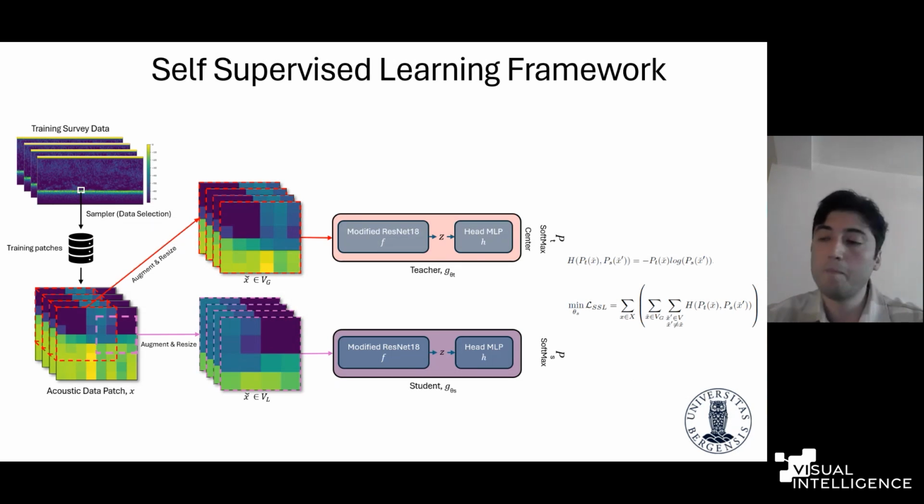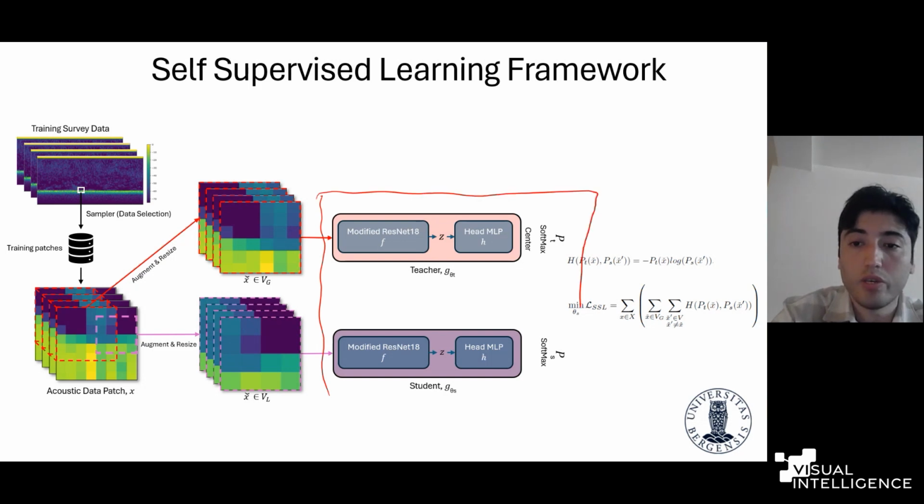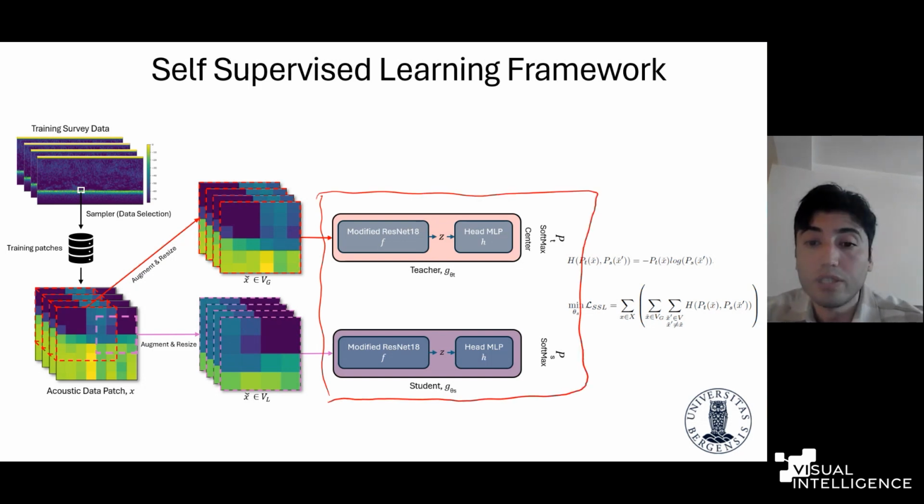And our proposed solution to address this research question is our self-supervised learning framework here. This framework consists of two identical neural networks, teacher and student. And this idea is based on the DINO model, which was first proposed by Facebook AI Research in 2021. In this model architecture, we have two identical networks, teacher and student.